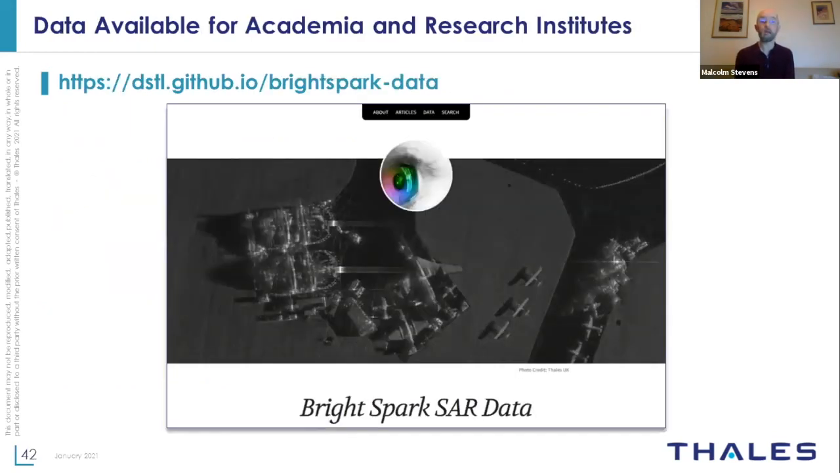The data that we collected has also been made available. DSTL, who paid for the development of the radar, have made some of the data available through a website. And this is available for research institutes and universities to actually experiment and try ideas out.